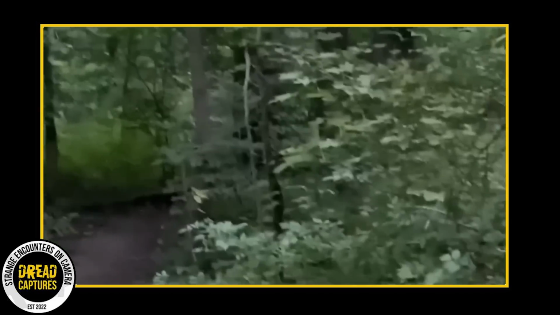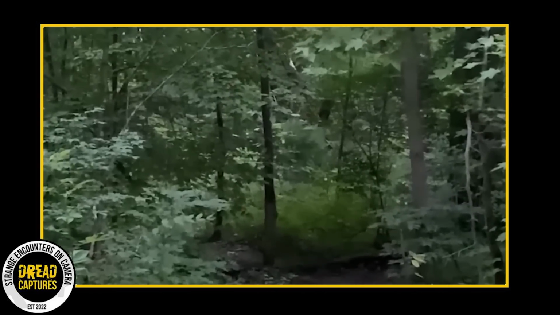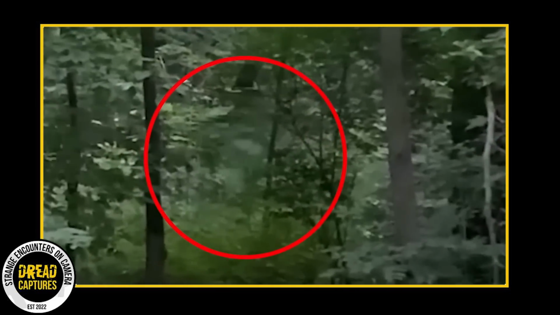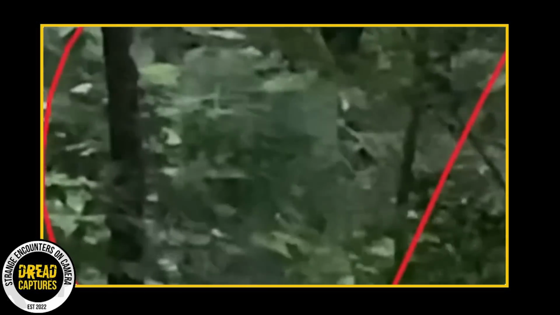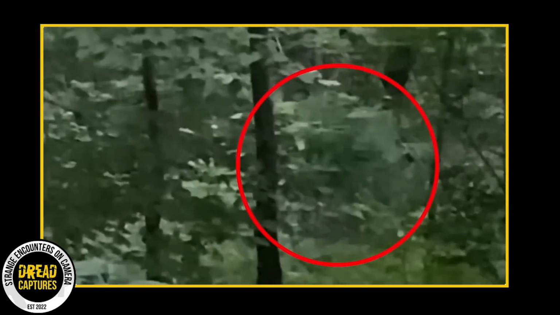This intriguing footage was recorded by a woman venturing into the forest when she spotted something rather unusual. Within the highlighted red circle, you can make out a translucent moving figure that bears a humanoid form. The speculation is that this entity could be a so-called glimmer man, or invisible terrestrial entities as some like to call them. Sightings of such entities are relatively rare.